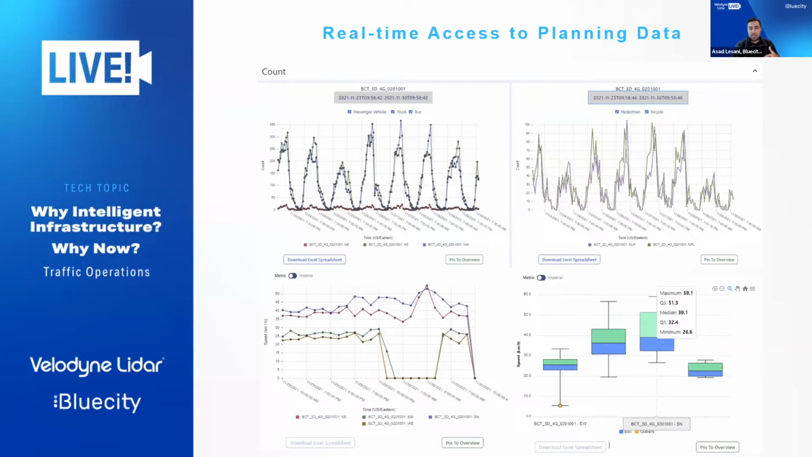And below you see some analysis on speed data. On the left side, you see the average speed of each approach, mainly on the through movement vehicles. And on the right side, within the time range that you select, you're going to see the minimum speed, maximum speed, median, etc.